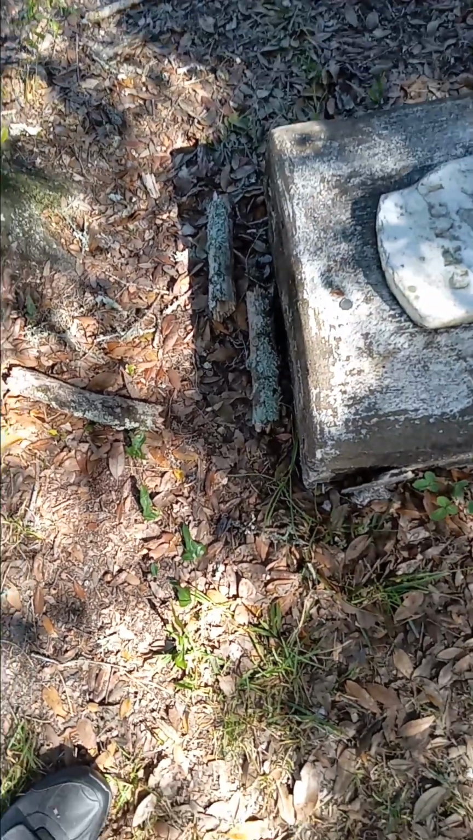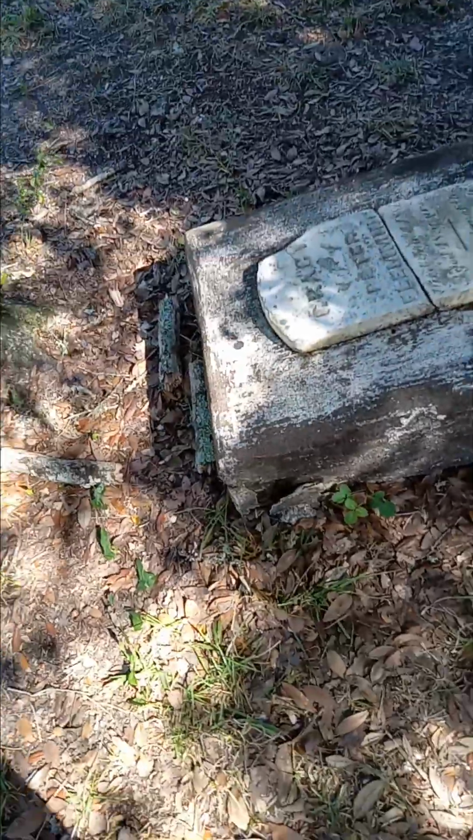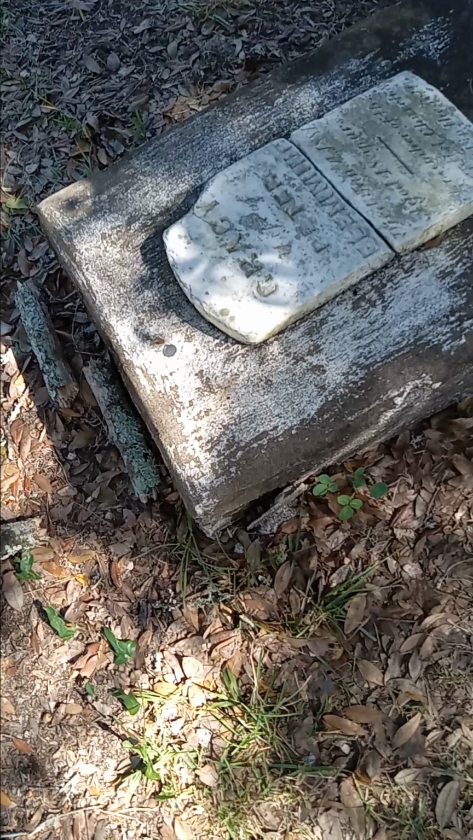You can see how the sun here is like shining through. I'll show you. This is what the sun is shining through. This area here. So the penny is getting some sunlight and some shade as the day goes by.